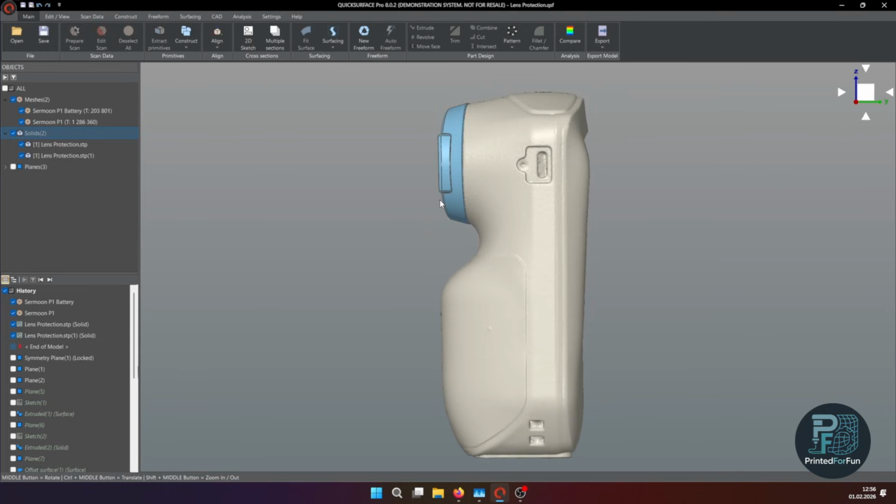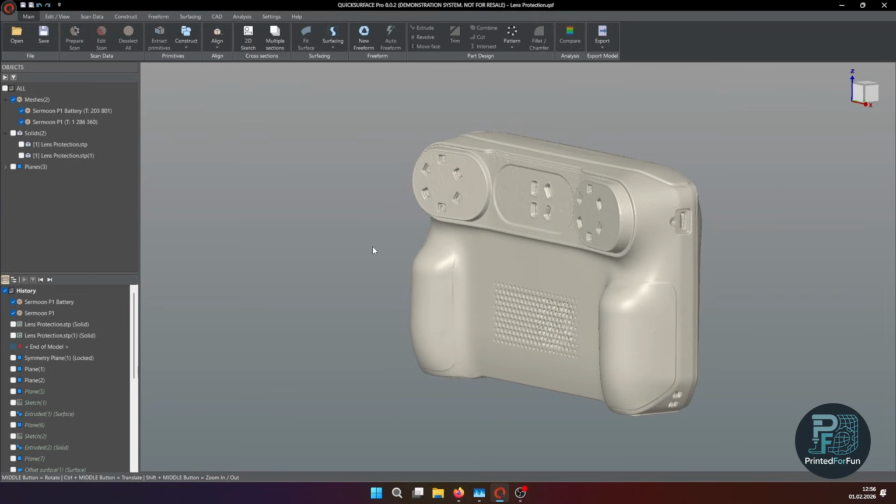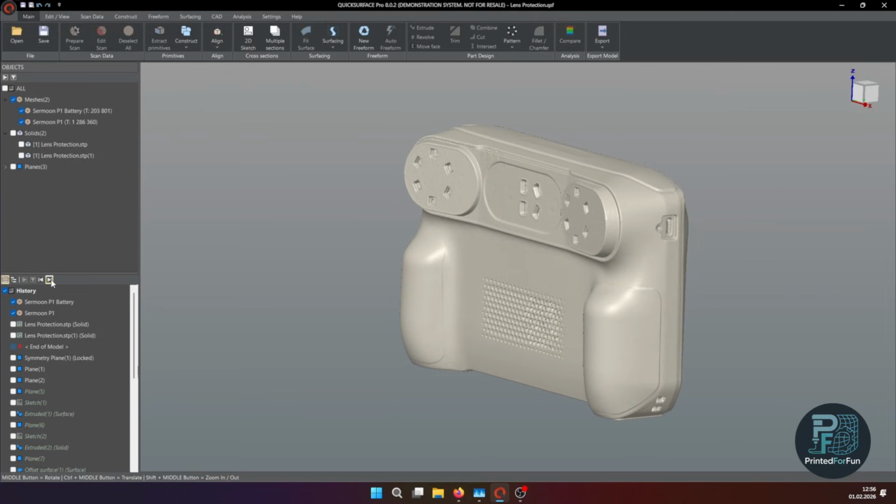They are 3D printed from TPU, like all my casings or all my protectors. So I did something quite similar for the Sermoon S1 and for other scanners. To start with, I simply 3D scanned the Sermoon P1. And the first thing I was doing in Quicksurface is the alignment.